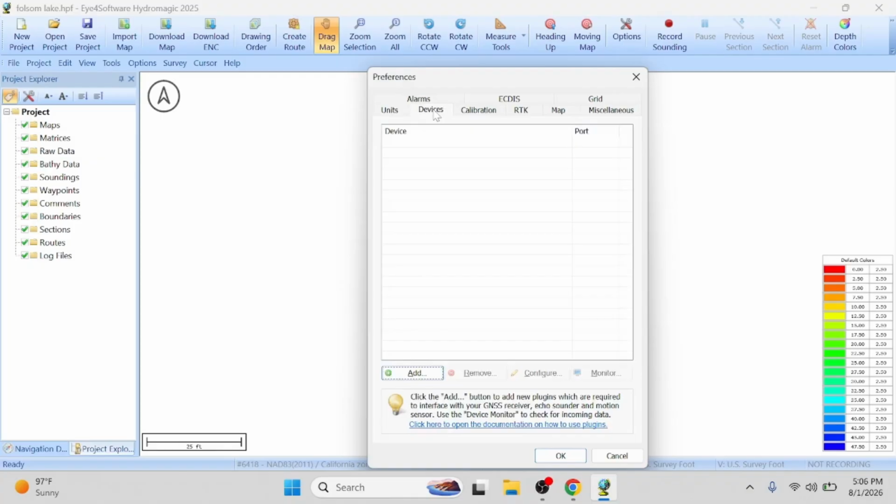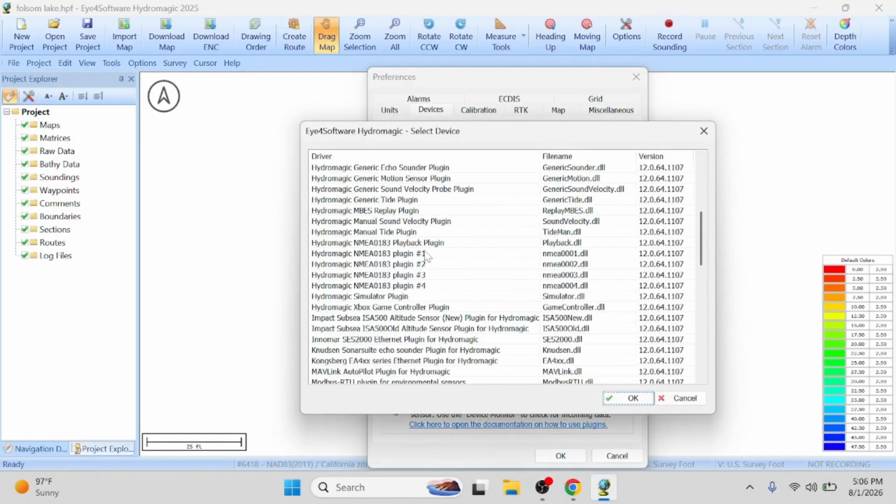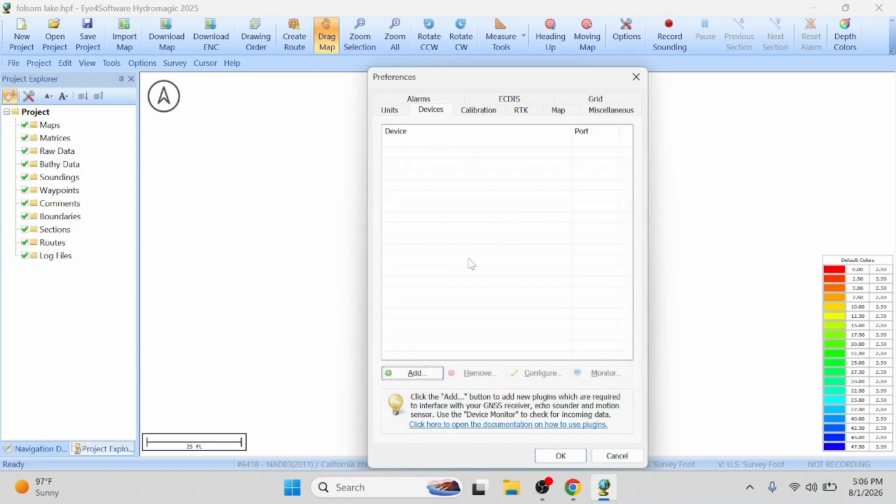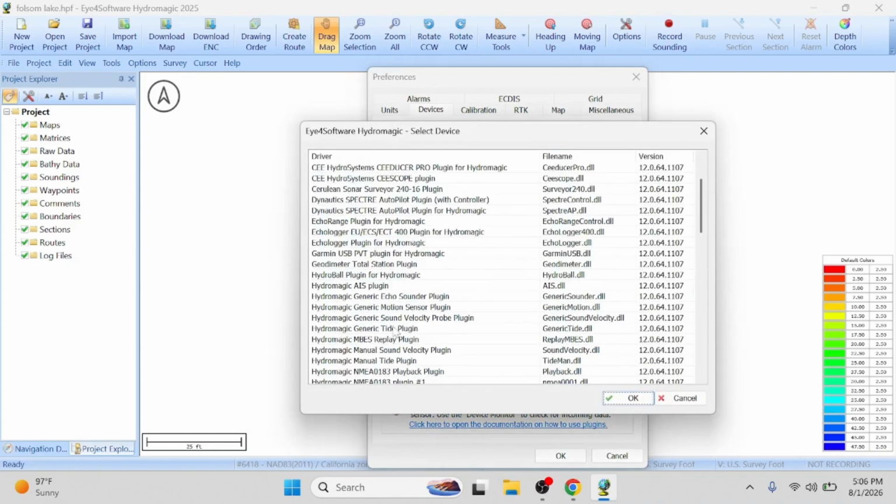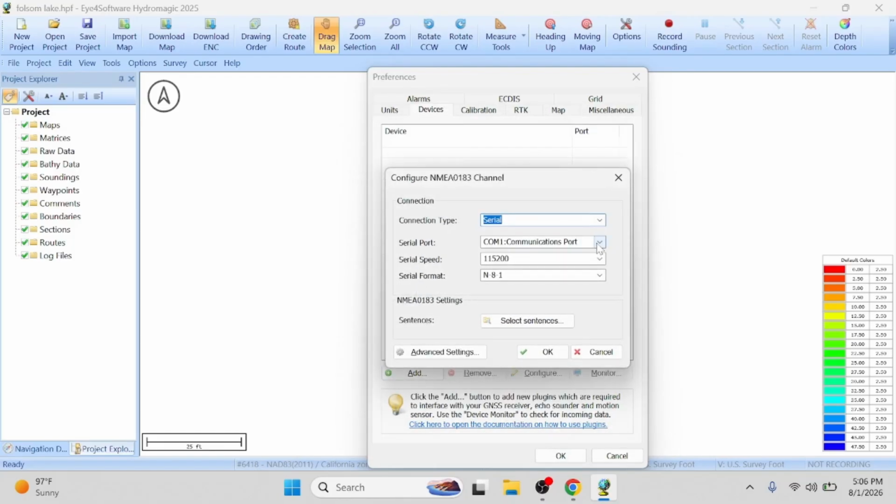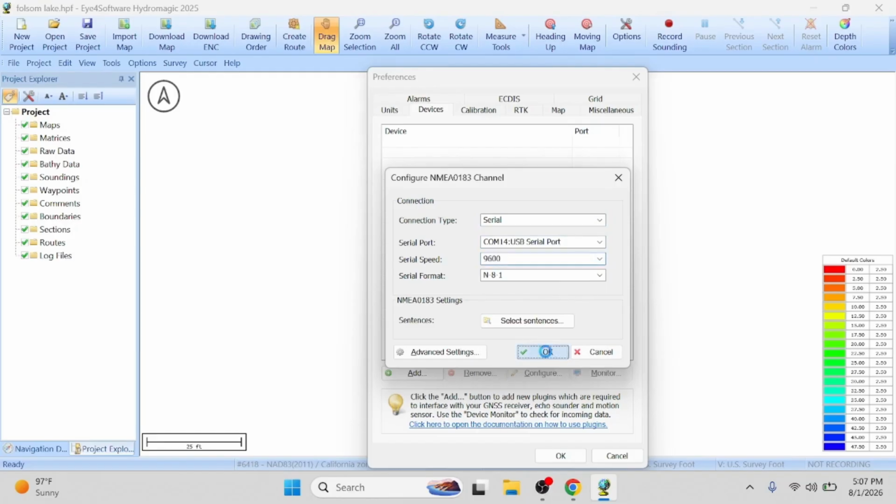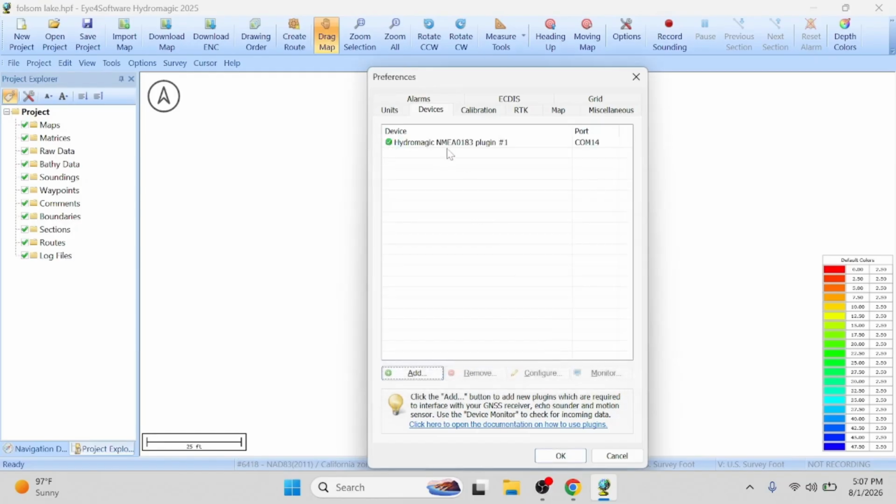Devices. So what are we doing? We have just a GPS and an echo sounder. We add. We'll start with the echo sounder. It's right here. Hydromagic NMEA plugin number 1. If we remember, we're going to do the echo sounder. COM14 was the echo sounder. The baud rate is 9600. 8 none 1. Hit OK. It's a green check mark.